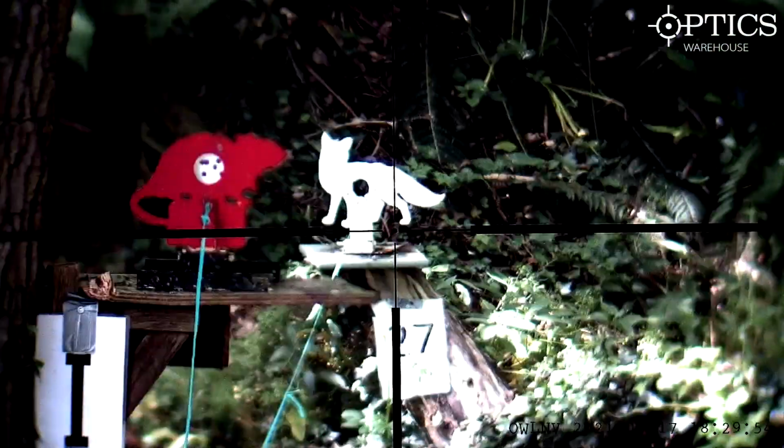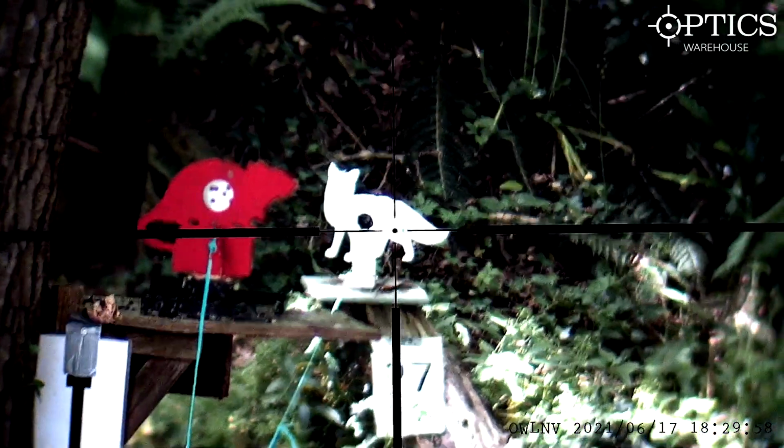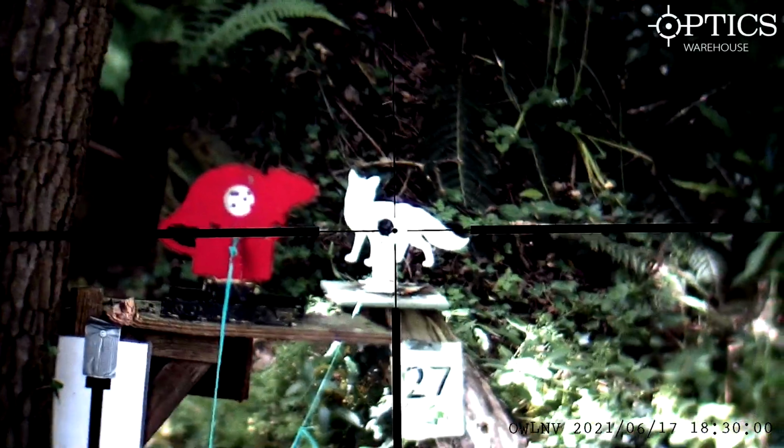Now you can see the fox behind that, little fox shape. So we'll just parallax into that one. Now that's got the small kill again. That's what you're aiming to hit every time. So in this kneeling position, you can see just how hard it is to keep stable.